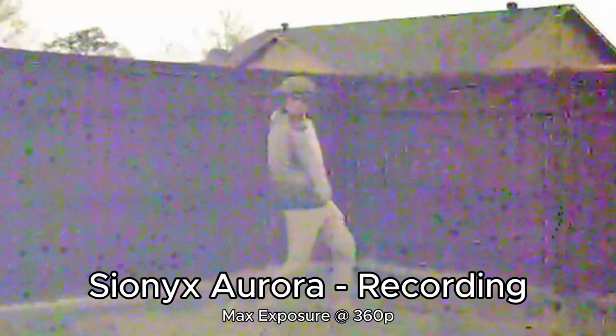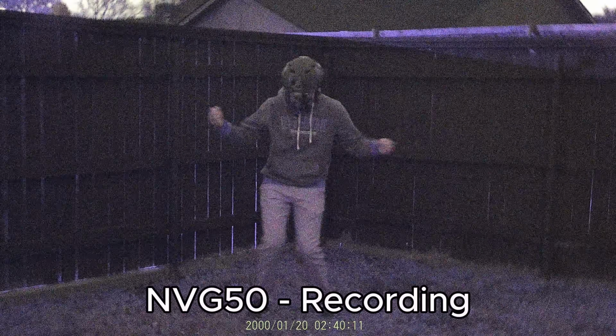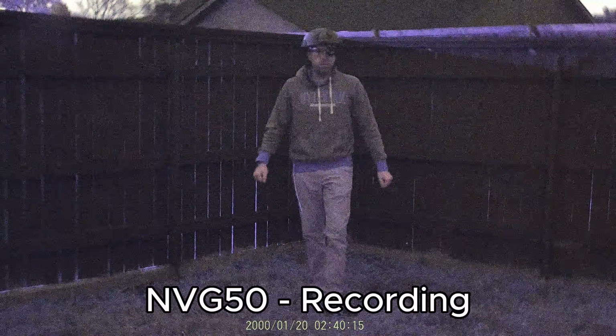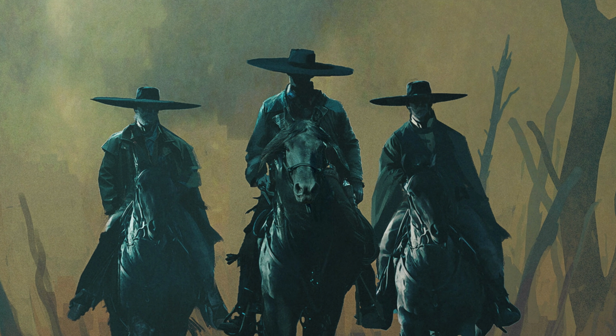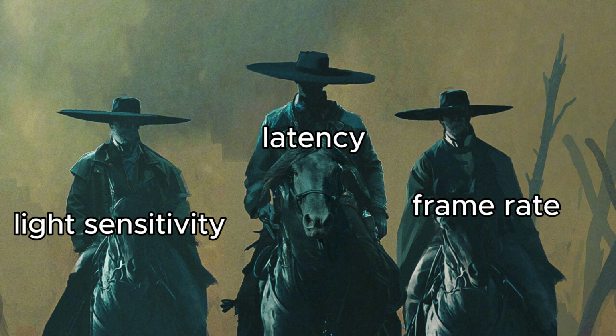So, the NVG50 is looking pretty good, right? Objectively, it is a huge upgrade in every way from the Aurora, except frame rate. But there are reasons why most of the night vision community doesn't care for digital night vision. And the NVG50 has some of those issues in spades. The three evil horsemen for digital night vision are light sensitivity, frame rate, and latency.